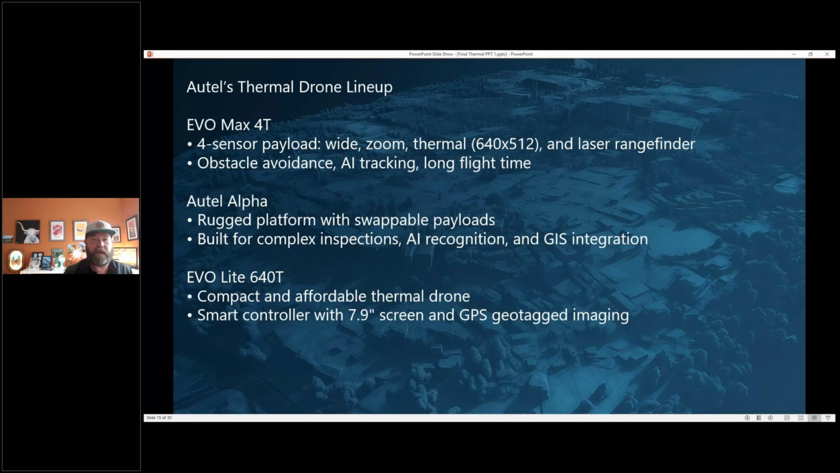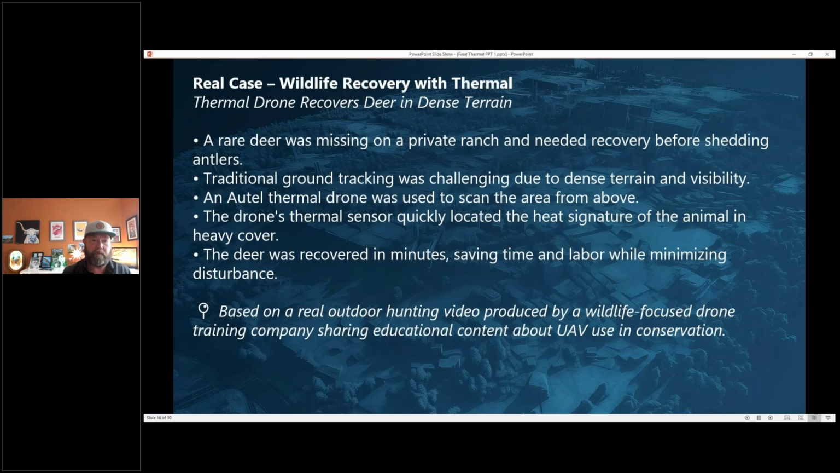There are some videos online if you want to look them up. I watched one where a rare deer was missing on a private ranch and needed recovery before shedding its antlers. Obviously tracking on the ground was hard, and they used an Autel drone. If you just search Autel drones thermal, you can get some good field examples, and they obviously found the deer and saved time and all that good stuff.